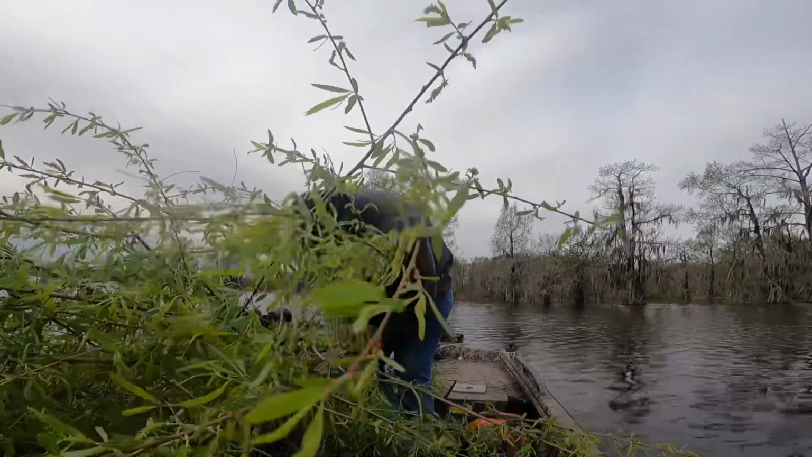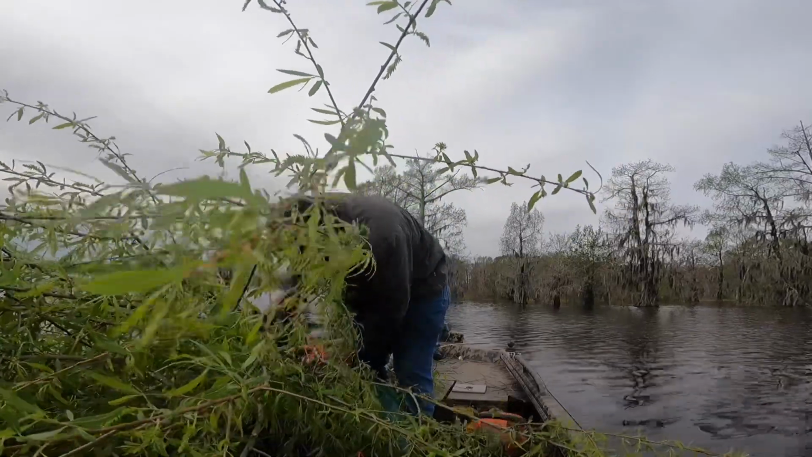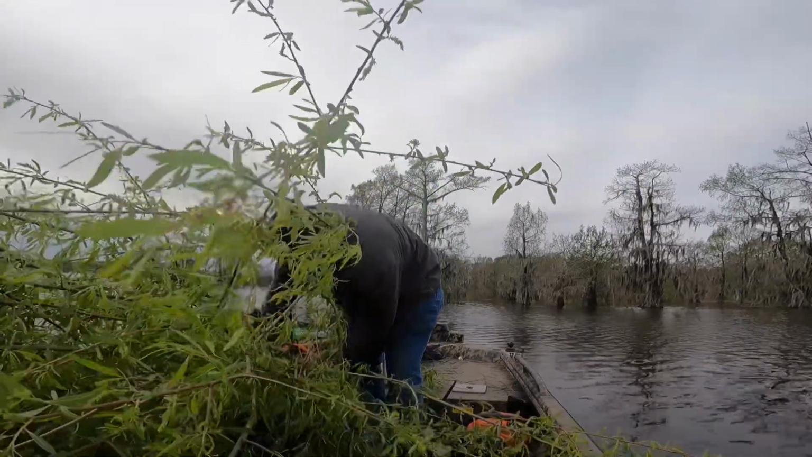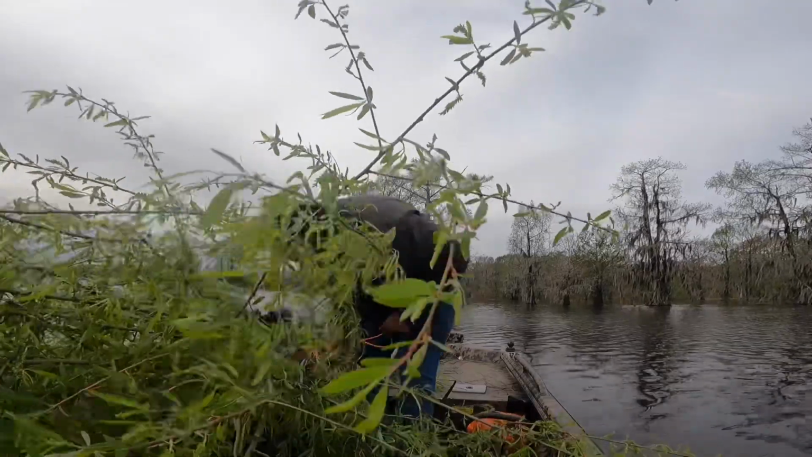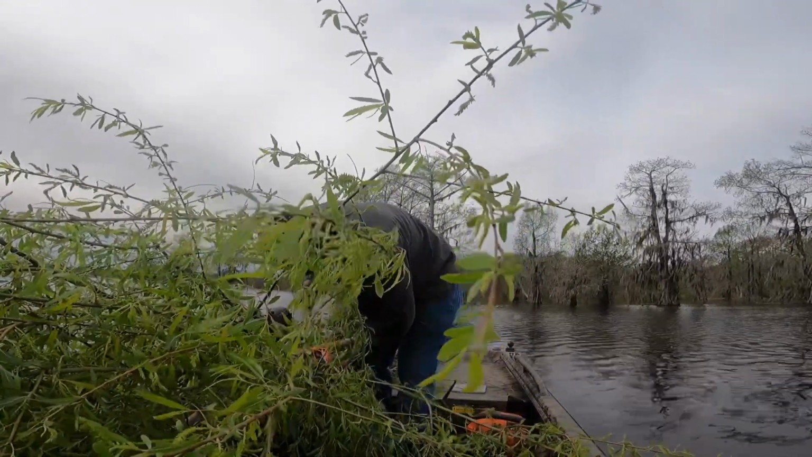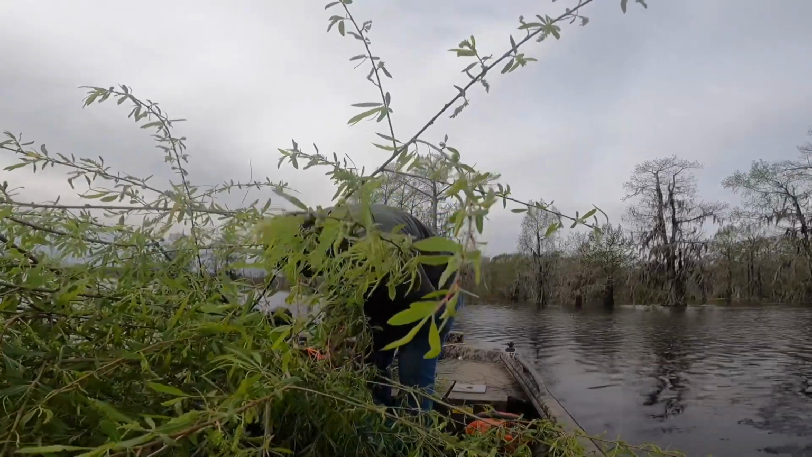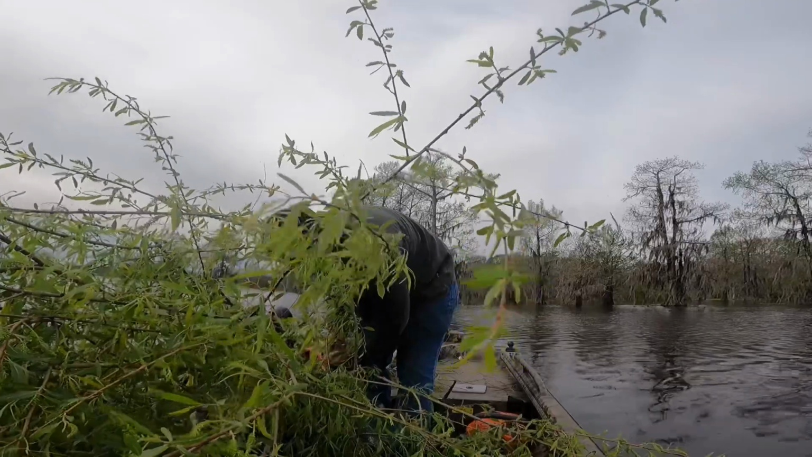I mean, like I said, it's gonna float, and eventually it's gonna waterlog and sink. But it'll be a knot on the bottom. One, 2, 3. All right.